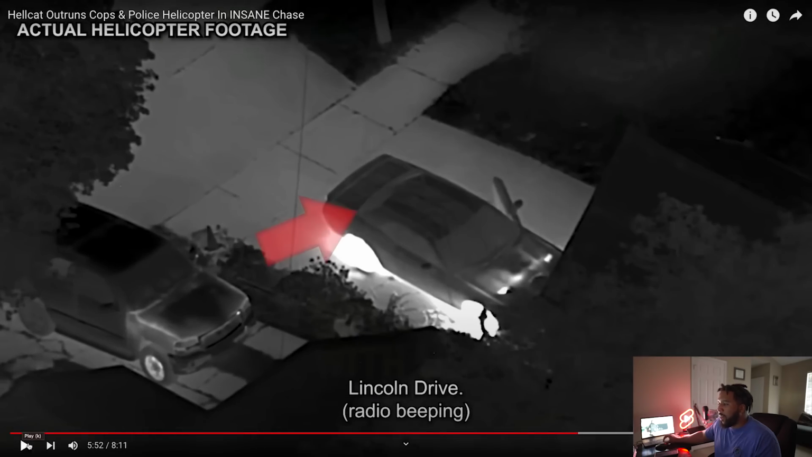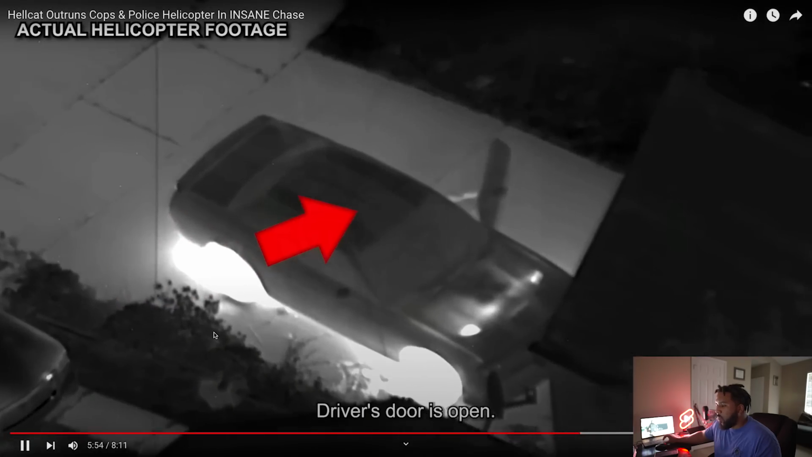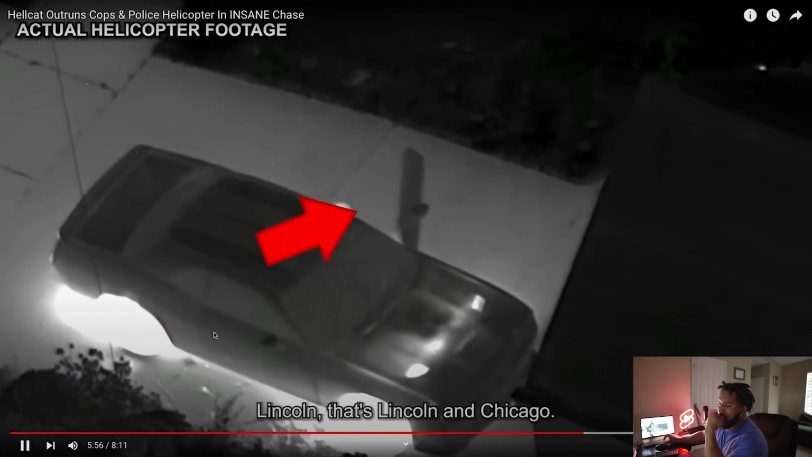You can see the heat coming through the heat extractors. Those heat extractors are literally doing their job. But you can see the supercharger right here. You can see all the heat coming through the heat extractors. The wheels and tires are literally on fire. Driver's door is open. That's wild. Lincoln, that's Lincoln in Chicago.